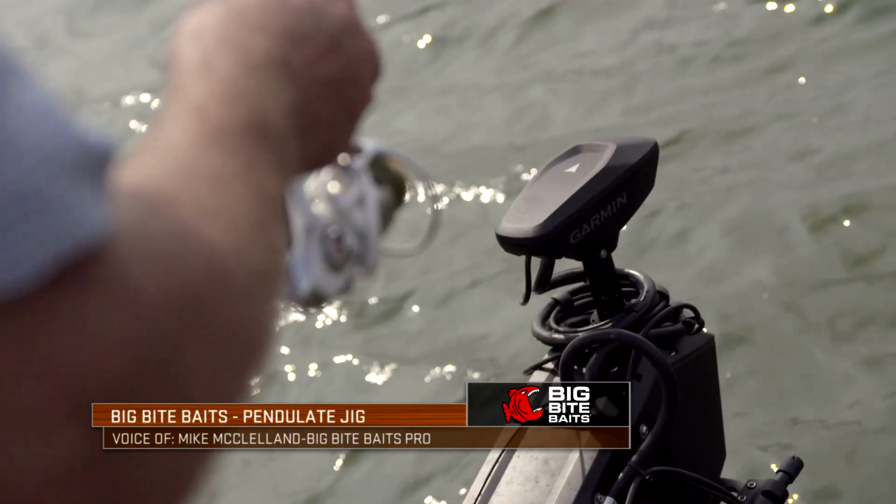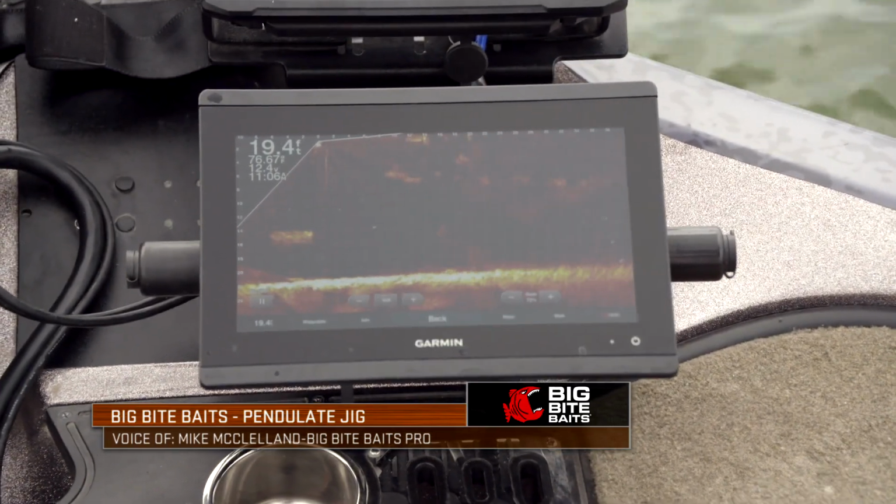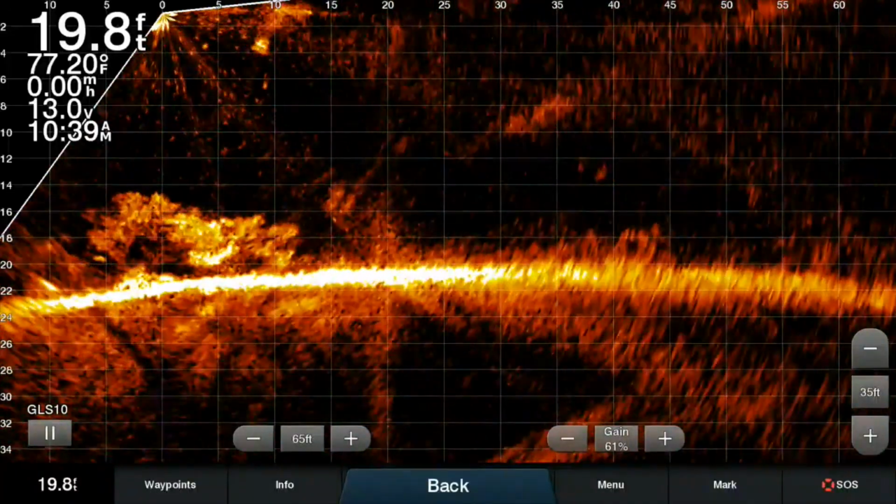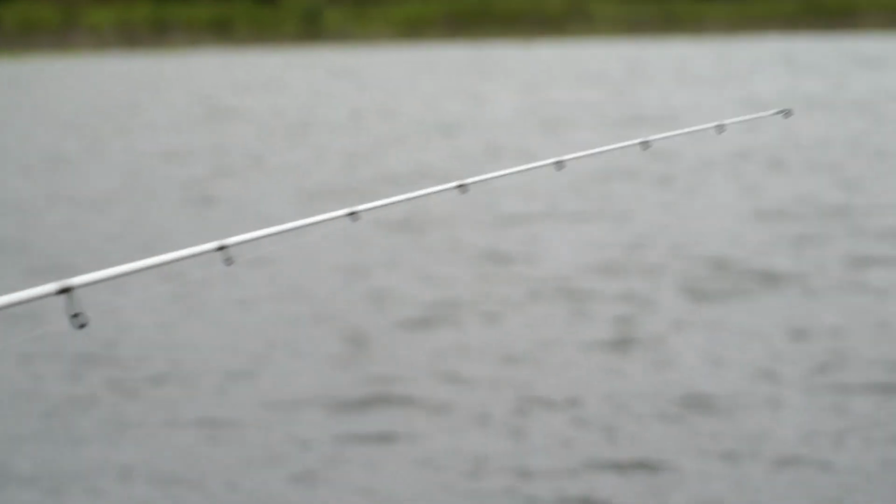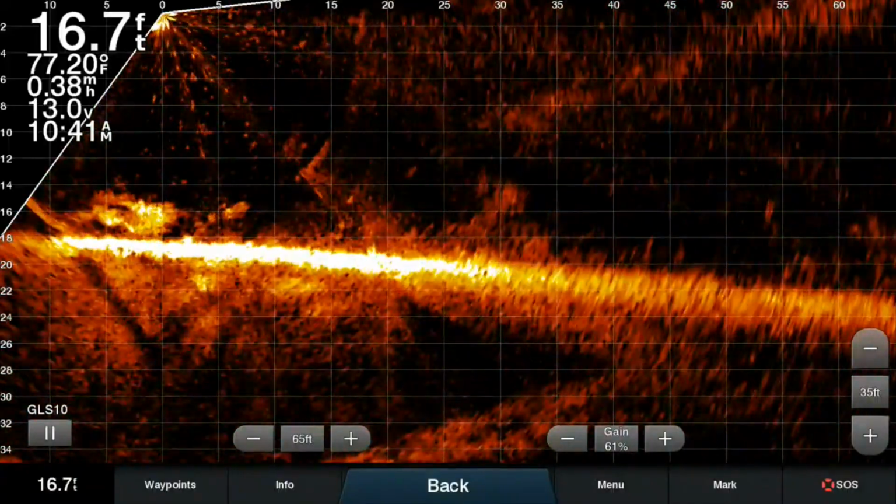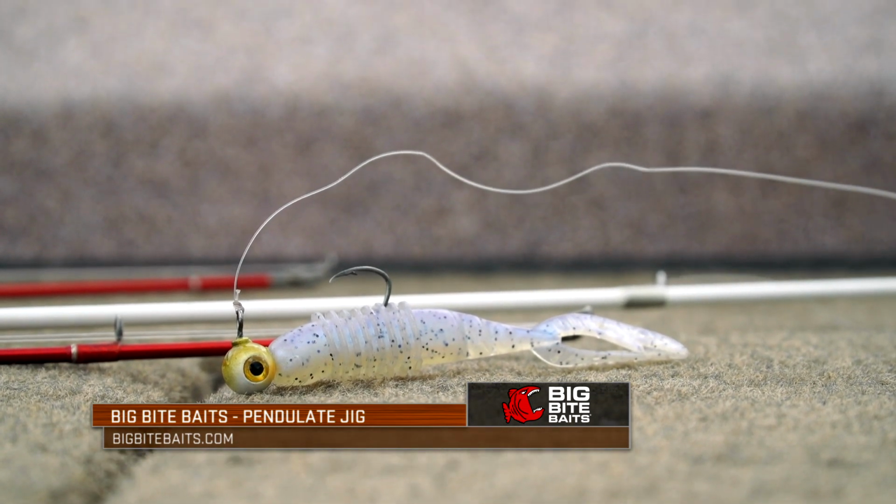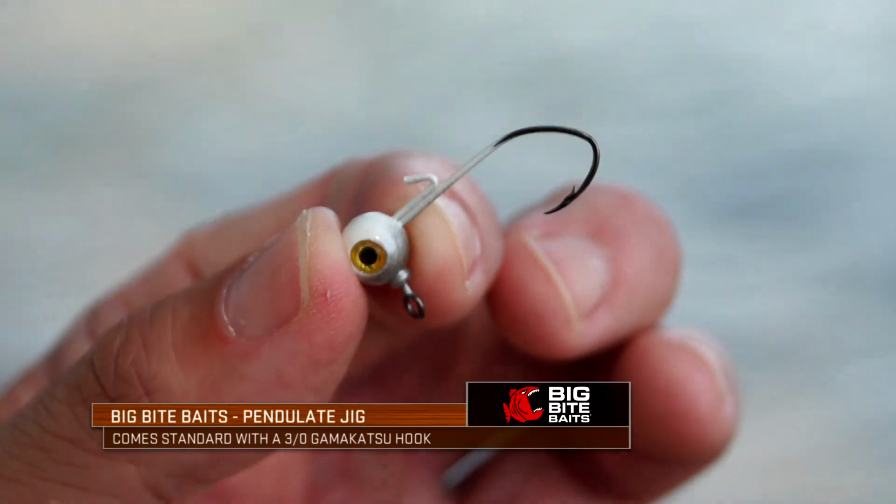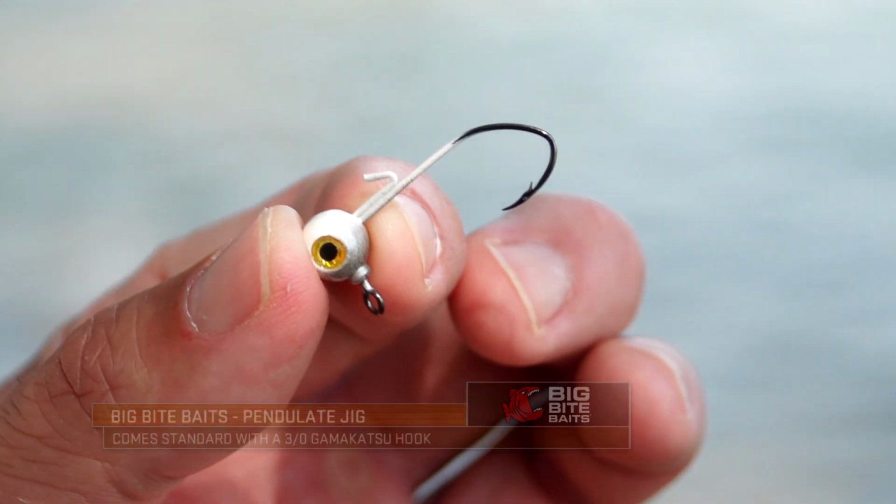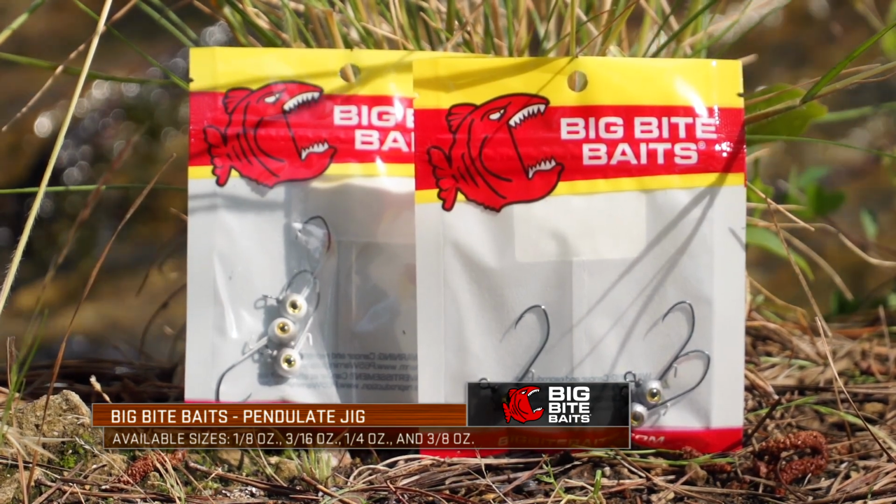One of the biggest trends over the past 4 or 5 years has definitely been the forward-facing sonar. And one of the big things that we've learned, especially fishing at home on Table Rock, some of our clear water lakes, where we do a lot of vertical fishing, is Live Scope's a big deal in that aspect too. And this new Big Bite Pendulate head is going to be the perfect head anytime you're wanting to vertical fish. It's going to come with this new Gamakatsu specially designed wide gap 3/0 hook. It's going to be available in 4 sizes. We've got a 1/8, 3/16, 1/4, and 3/8.